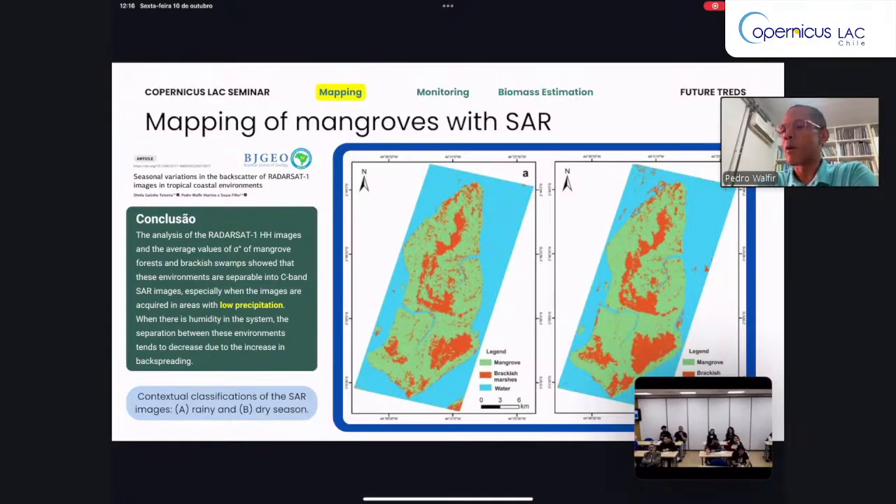Only this way is it possible to separate these different land covers, mangroves, brackish marshes and water. In the literature, some authors consider the tidal range as an important environmental factor to discriminate different flooded targets. But in our research in mangroves, the key point is precipitation.